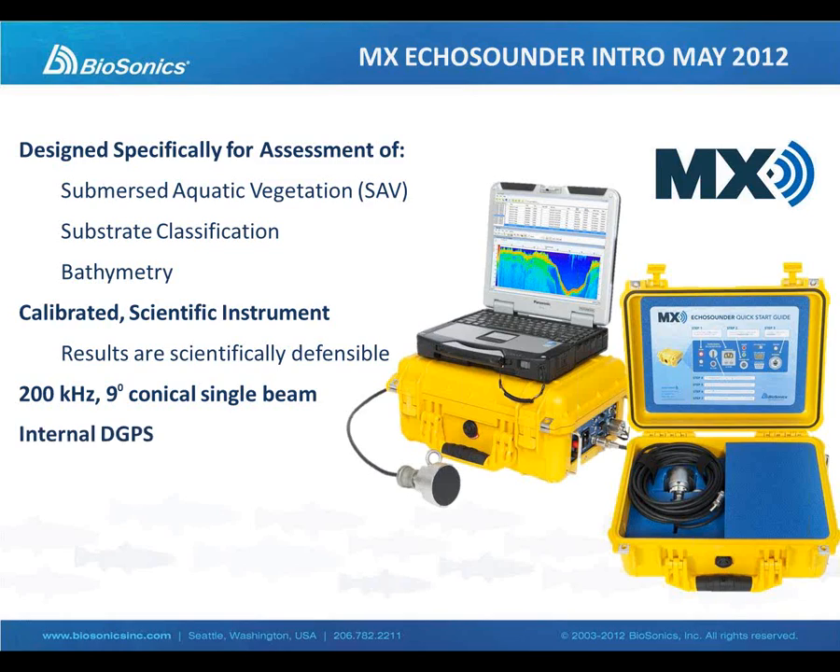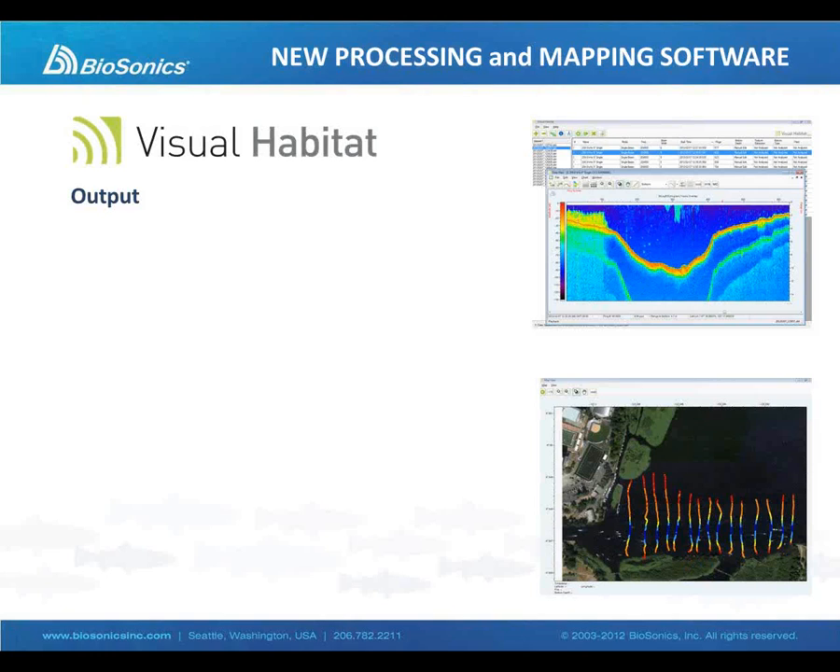It has an internal Garmin DGPS sensor. It also has a port for an external GPS if you choose to use your own. And probably most significantly is the price point. This is under $10,000 for the echosounder and the software.